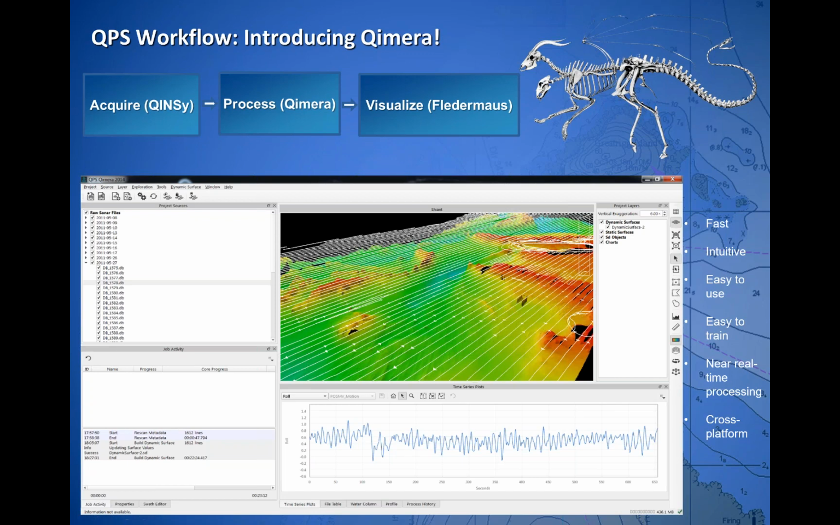Qimera is our new bathymetry processing tool. Our goal was to create something that's fast, intuitive, easy to use, and especially easy to train. We wanted something that someone could learn quickly, feel like they fully understood, and could also teach to others quickly. So if you've got interns, students, it's very easy to pass that information along. Qimera also has functionality for near real-time processing and is cross-platform.